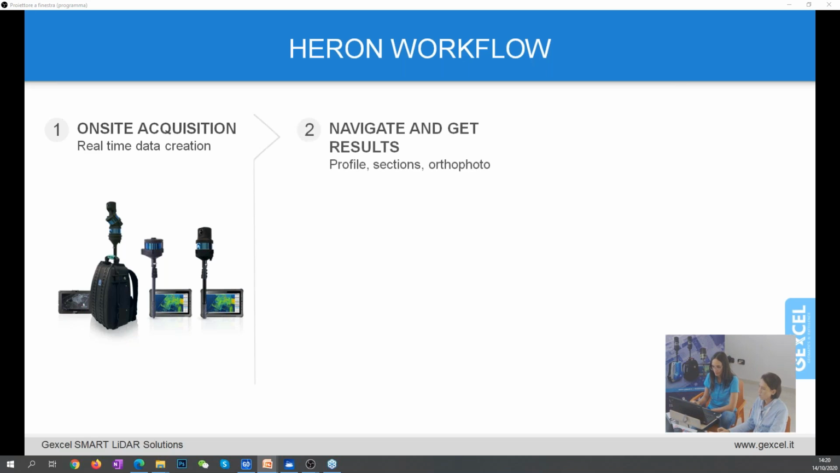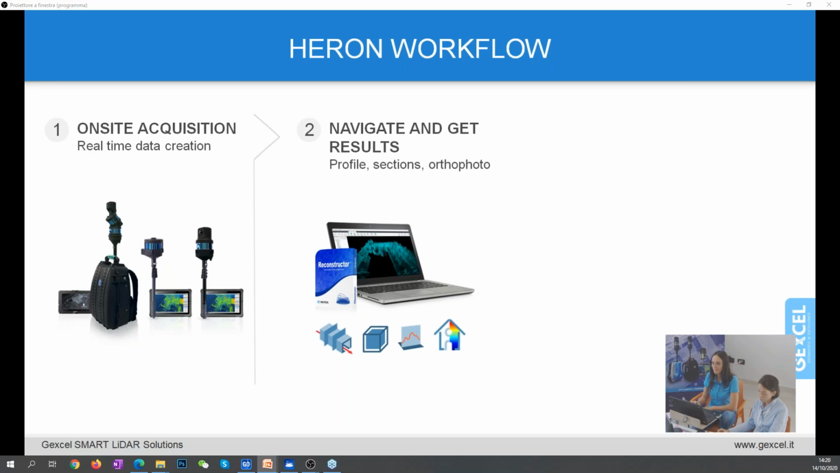Then, once the data is ready, in Reconstructor you can start extracting some output, like, for example, create the complete 3D models, merge your HERON data with other 3D data. You can create meshes, extract profiles, contours, sections, compute volume, area, and cut and fill.